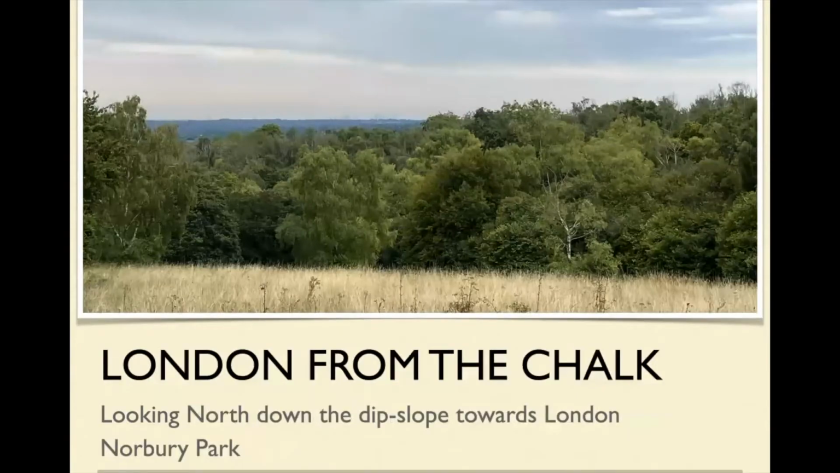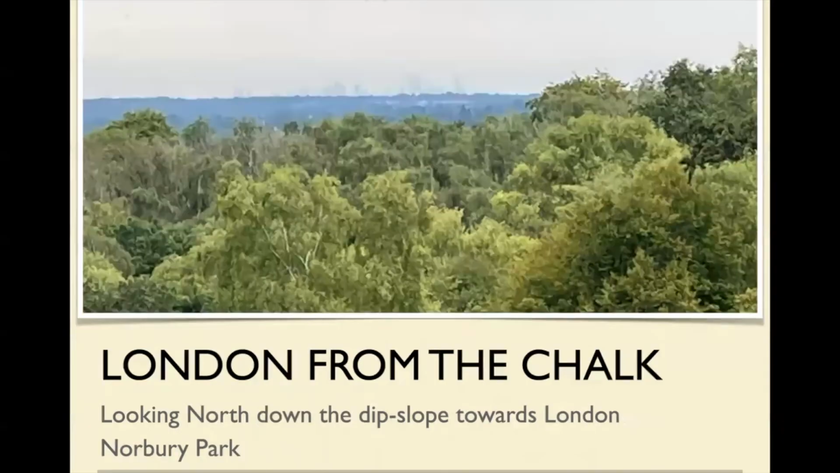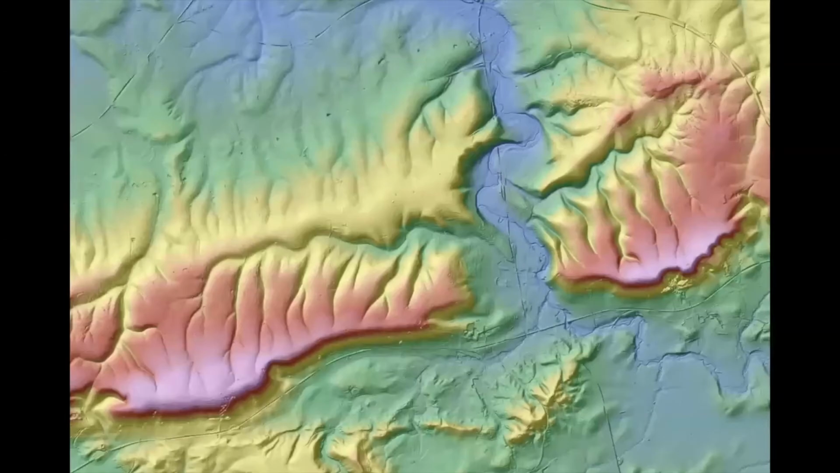And if you don't believe me, this is the same view from Norbury Park. And that little bit there, you can see London. You don't believe me, do you? No. So there you go. There's the Shard, and here are a bunch of other London buildings. So you can see London from the North Downs. That picture was taken from here, Norbury Park, looking off in that direction.